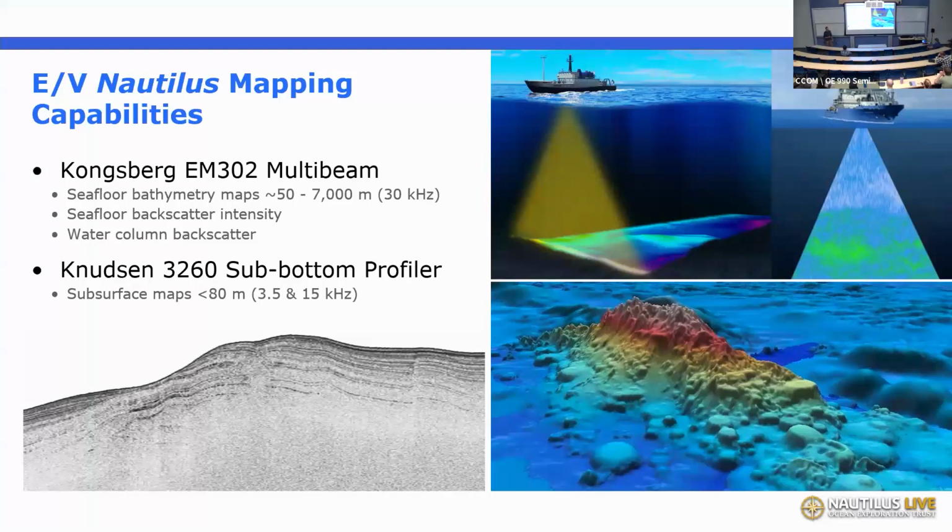So our mapping capabilities right now are an EM302 multibeam system. So that's really a multibeam that's meant for kind of off-the-shelf operations in the deep sea. It's great for mapping seamounts, continental slopes, and to a certain extent abyssal plains. It collects bathymetry, backscatter, and water column backscatter, so we're constantly collecting those data feeds.